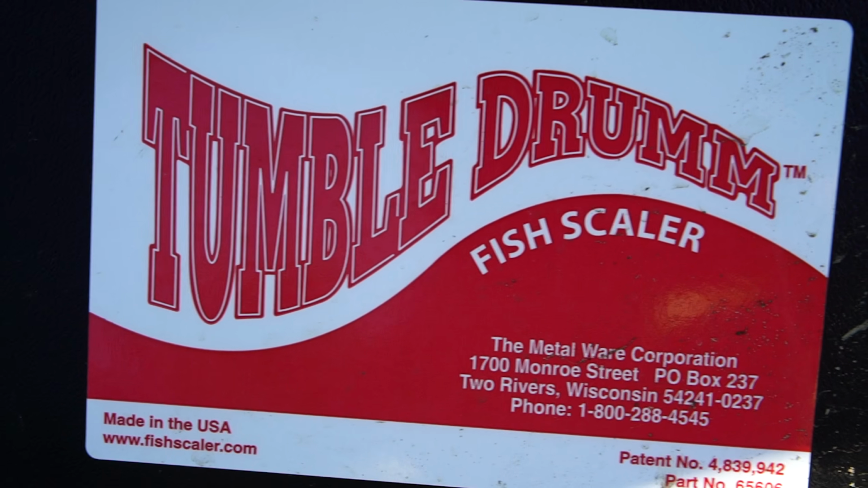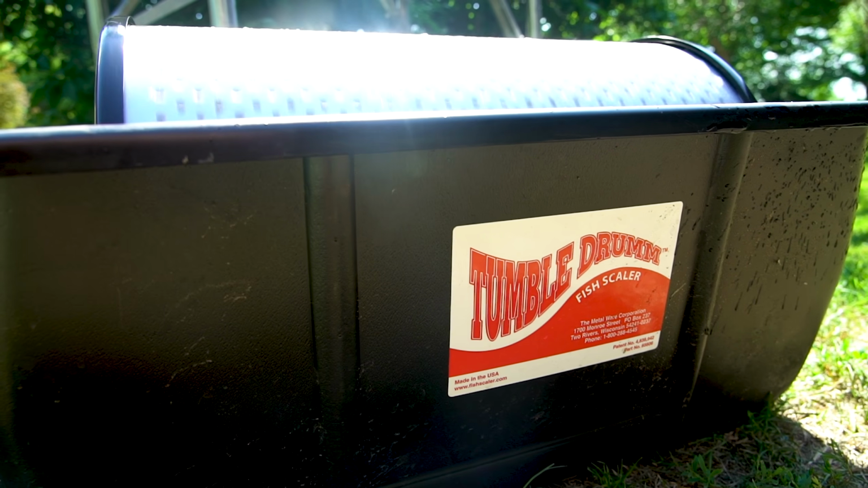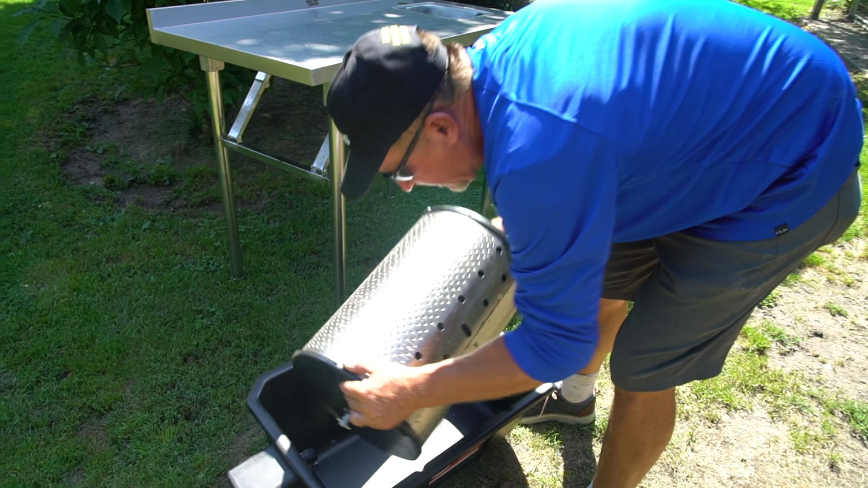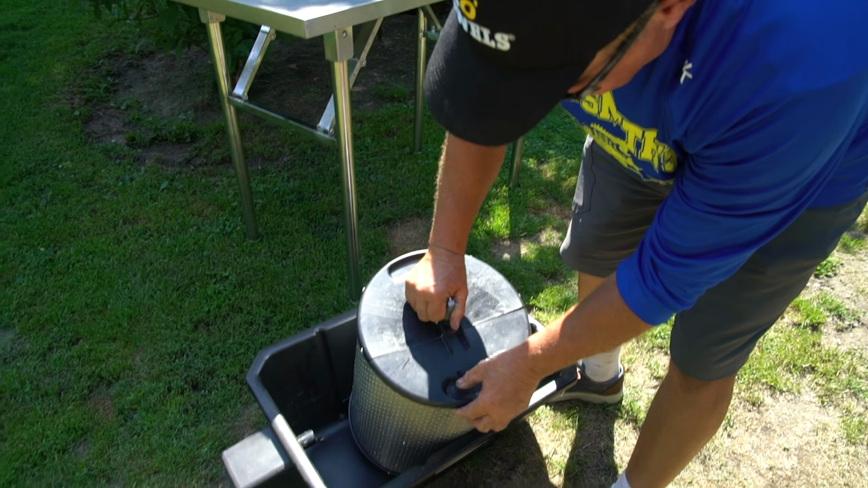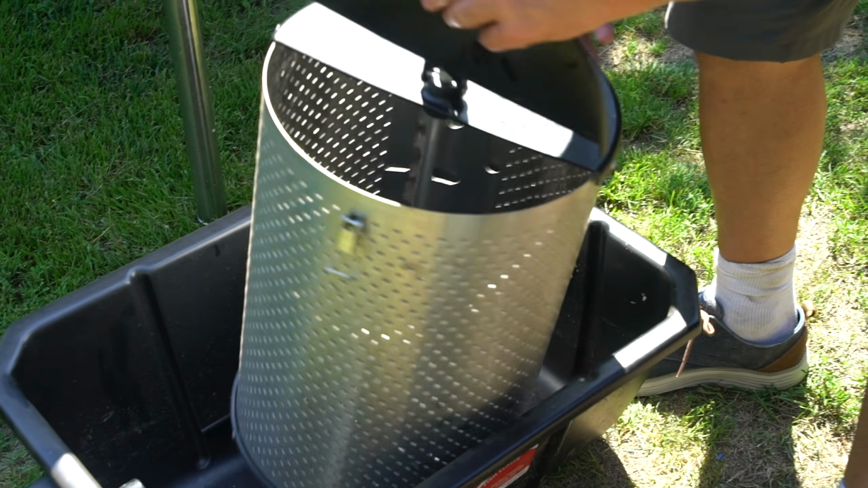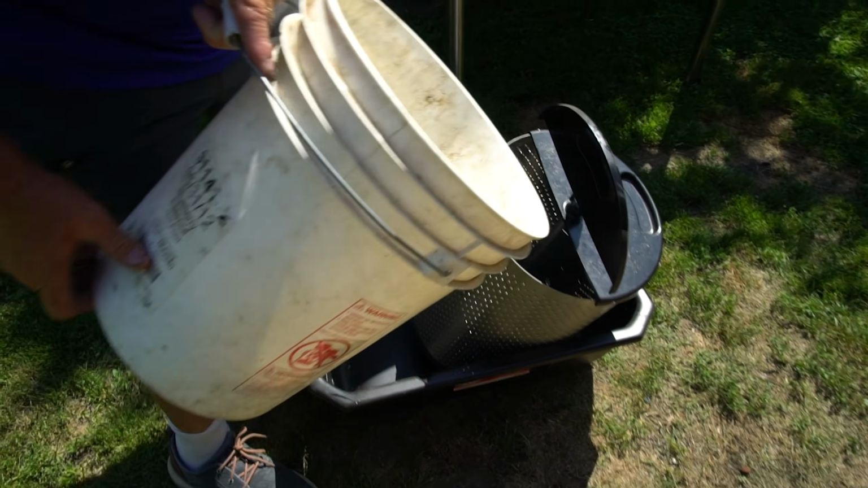I love the tumble drum, I'll tell you what. I don't like to get scales all over the place, and it makes it simple and it lets me do other things while I'm waiting for them to scale. So basically what I'll do, I'll take my crappies, bluegills, perch, whatever I wanna scale. Basically, just grab them.